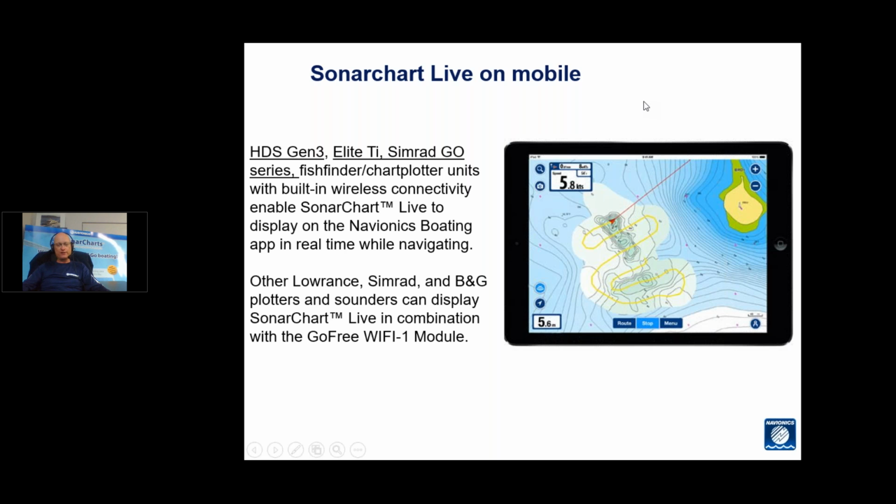If you've got an older Lowrance, Simrad or B&G unit, they can be done this way, but you need to purchase the Go Free Wi-Fi module because those units aren't internally set up with Wi-Fi, but you can buy an external add-on Go Free module to be able to Wi-Fi out to the app. And so the app's basically just doing exactly the same thing as the on-screen one, taking the depth data off the transducer to be able to create that map.